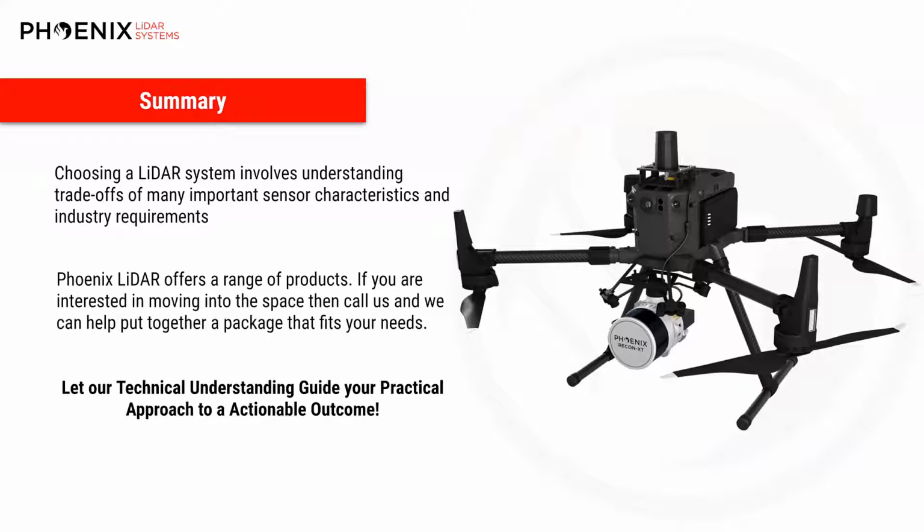And that being said, as you can see, there are a lot of complex choices and sometimes trade-offs when it comes to selecting the LiDAR payload, which is why consulting an industry professional is always the best option. Our sales and engineering teams have the proper experience to make sure you get the right tech at the right price.